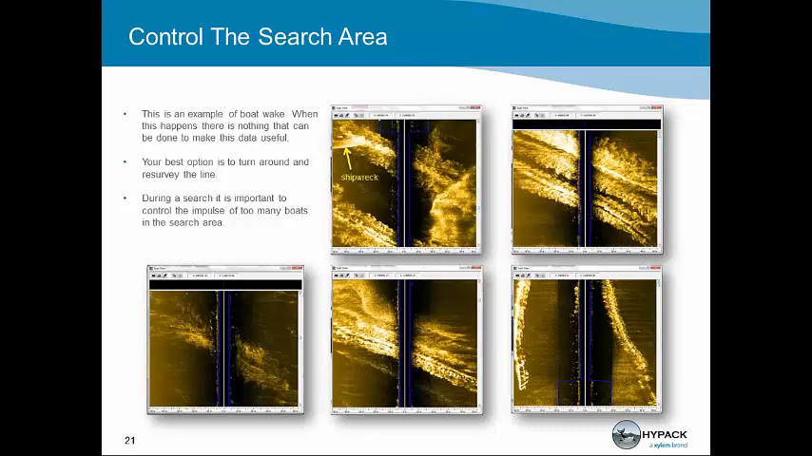When I say control the search area, this is something that you need to do. In a case where we're looking for someone's loved one or looking for something time sensitive, everyone wants to be on the water, and you have a lot of volunteers and a lot of departments trying to search in the same area.